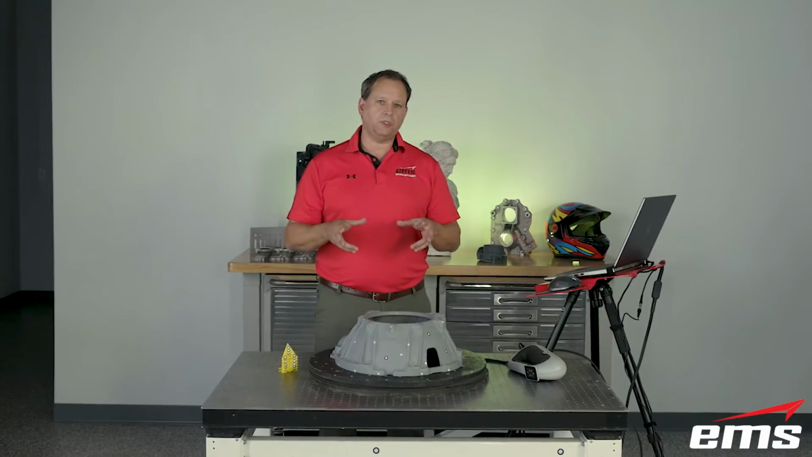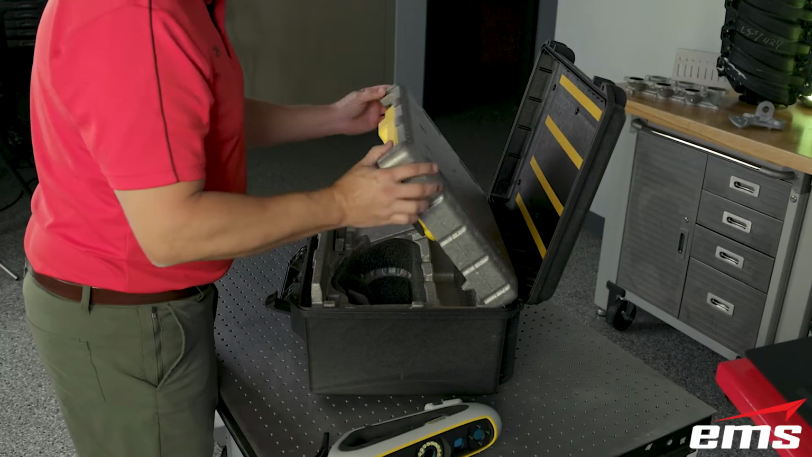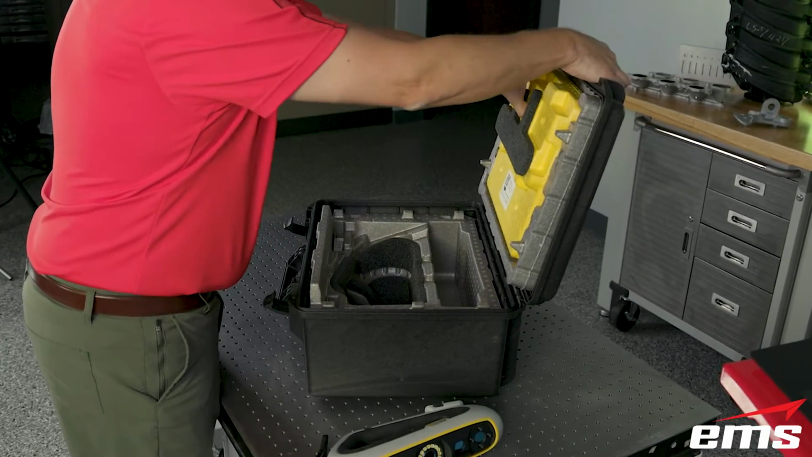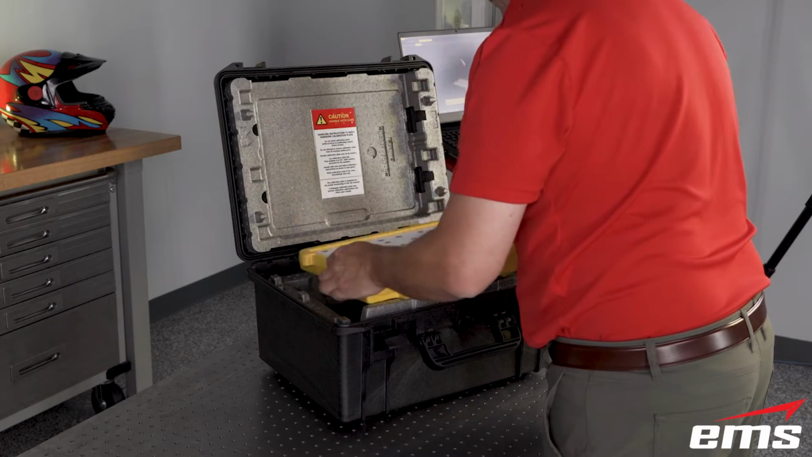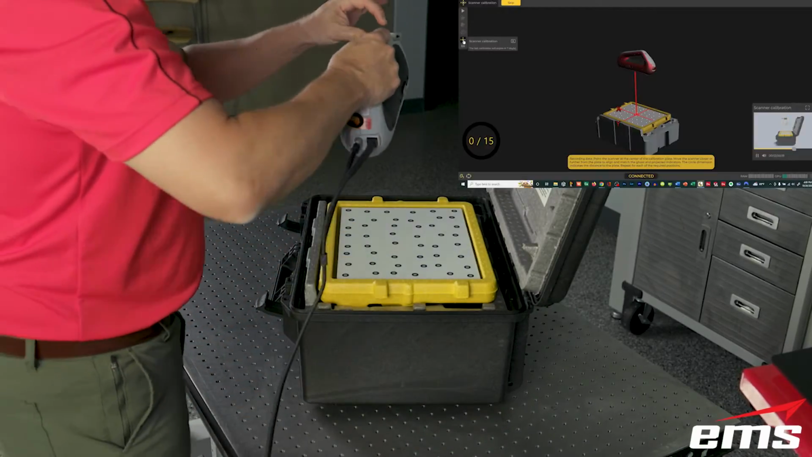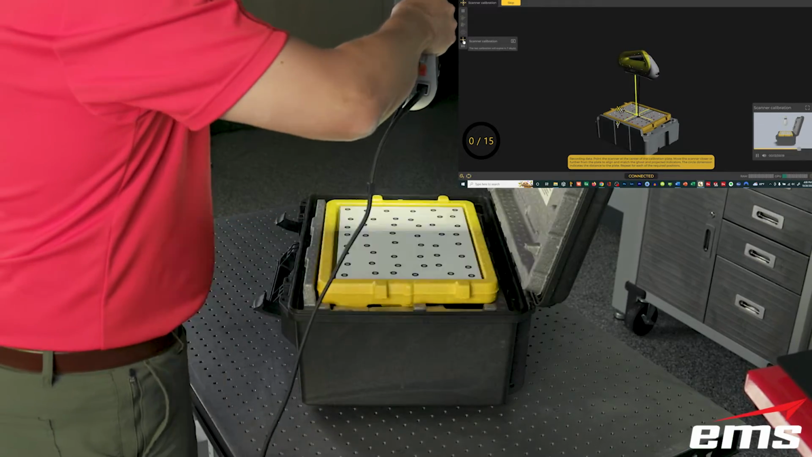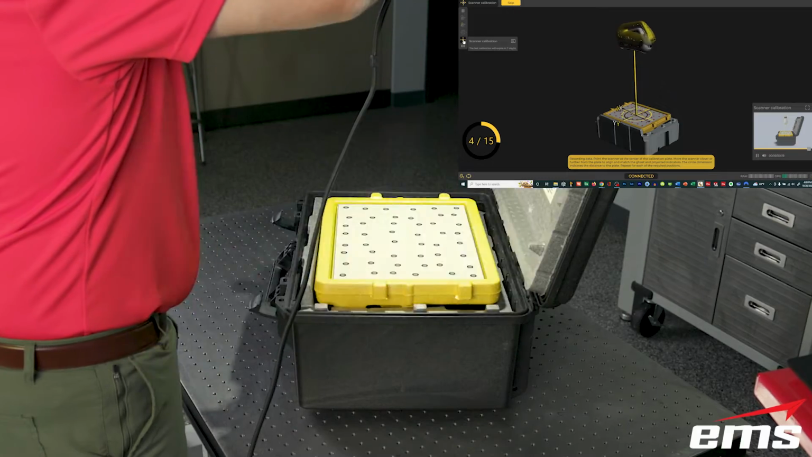So let's show you the calibration process. Basically you take this plate, it's integrated right into the lid of the scanner, you pull that out, you tell the software you're going to calibrate, and you're basically taking measurements at different heights and then different angles. And that plate is glass, and that glass is very thermally stable.